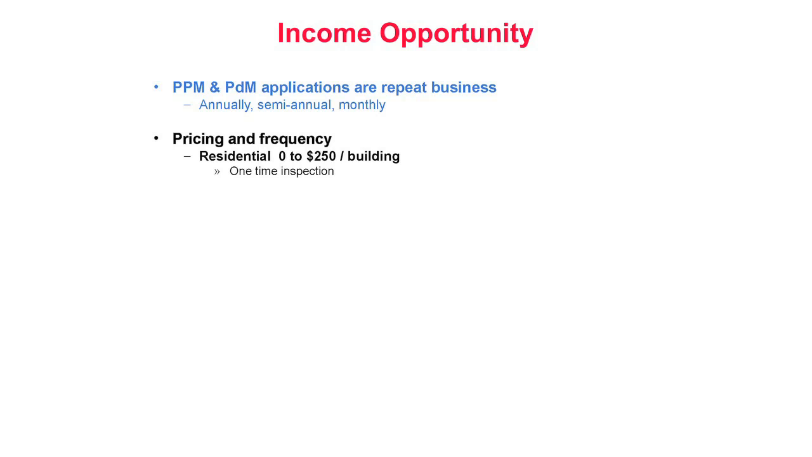Typically, residential inspections range from $0 to $250 per building. These inspections are one-time inspections, each of which must be sold on an individual basis. Commercial inspections typically range from $800 to $1,000 per day. These inspections usually provide for multiple days of inspection per year.